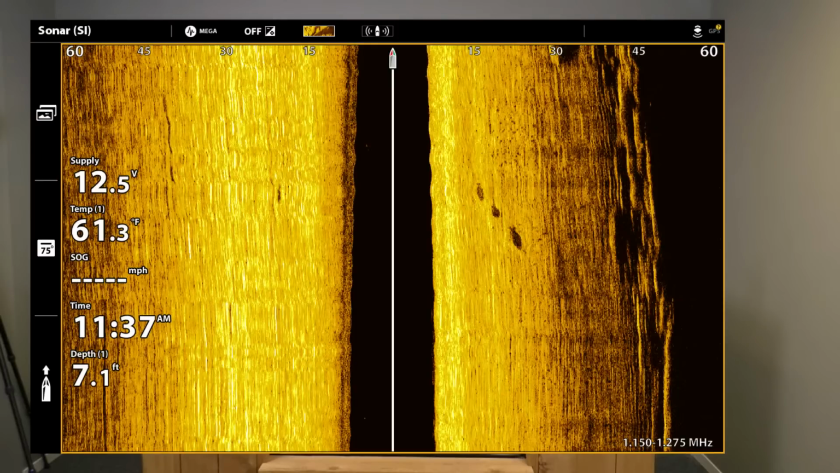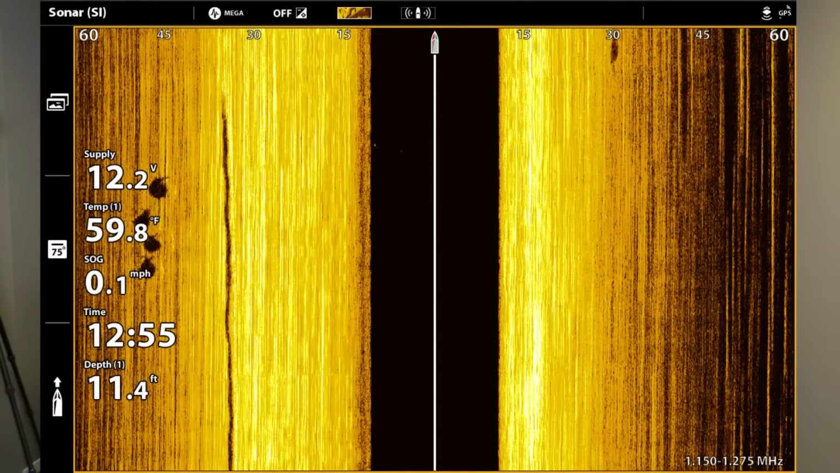For the same reason those rocks are blocking the image further to the right, your skeg or your motors will do the same. So when I want to use my side imaging to its fullest capabilities, I have to trim my motor up probably only about 6 inches just to clear it. And once I do, I can see the full image. So good point. I wasn't trying to distract you. No, that's a good point.